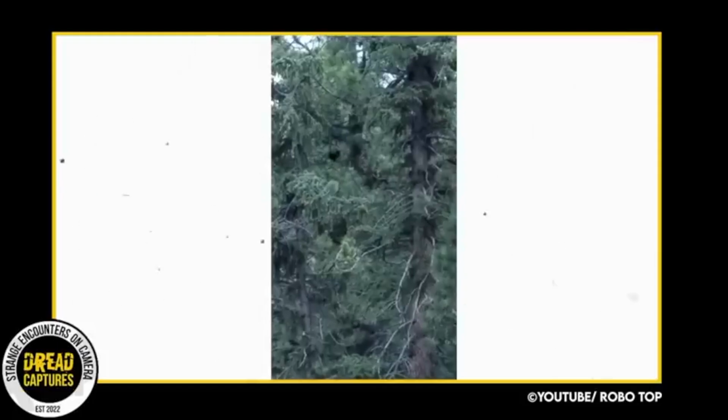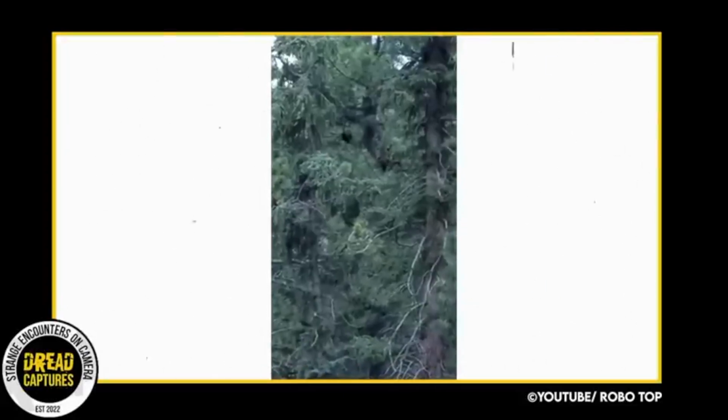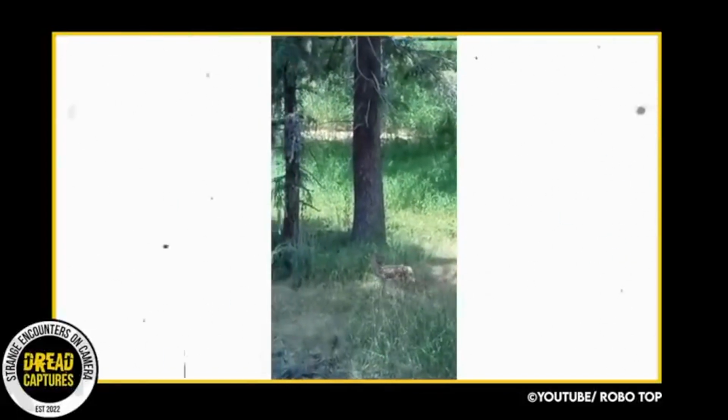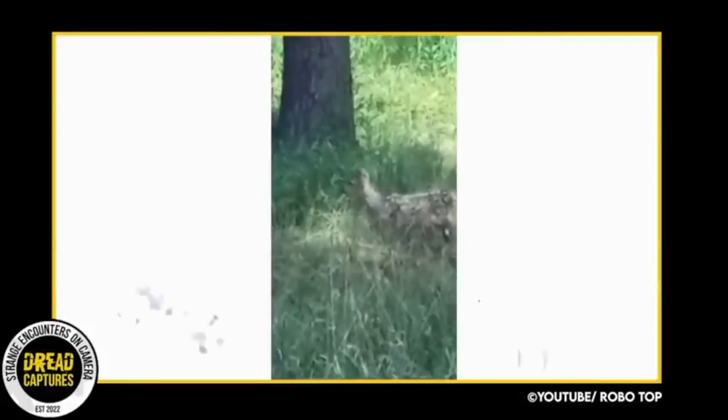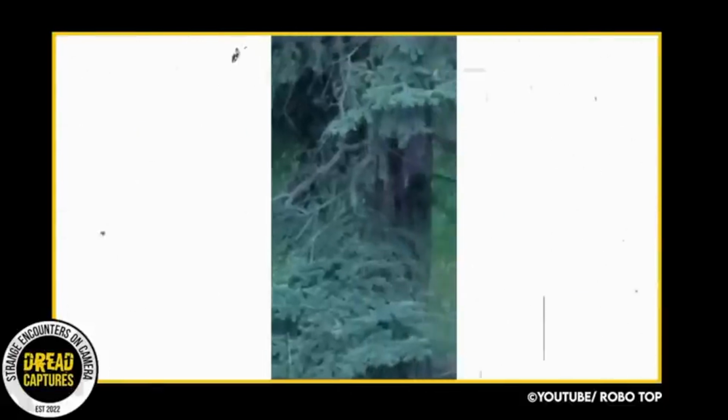Taken in Colorado, the submitter of our next clip explains that the land that backs to his property is chock full of wildlife. And I think we're going to get a good look at that. For that reason, the owner has his camera at the ready at all times. And one day, he spots some bear cubs that have climbed up one of his trees.